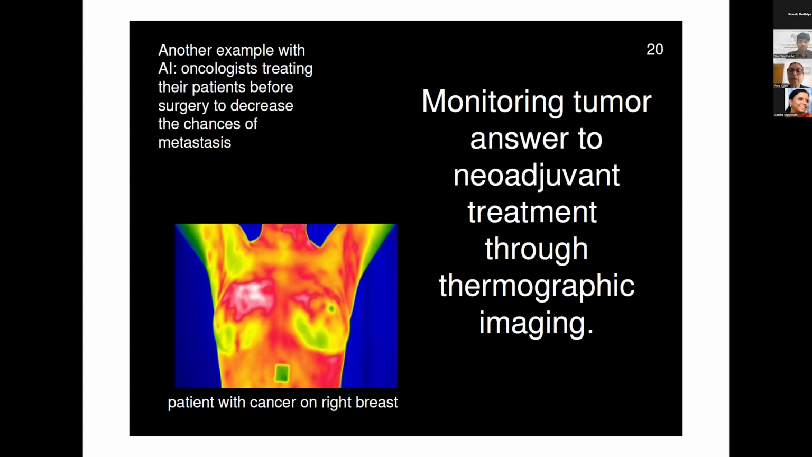But another interesting point is that nowadays there is a lot of treatment where we want to see the response of the cancer. It is a malignant tumor, a malignant increase of cells. Before the surgery, it is interesting to see the response to some kind of treatment that can improve the chance of survival of the patient after the surgery, for instance.